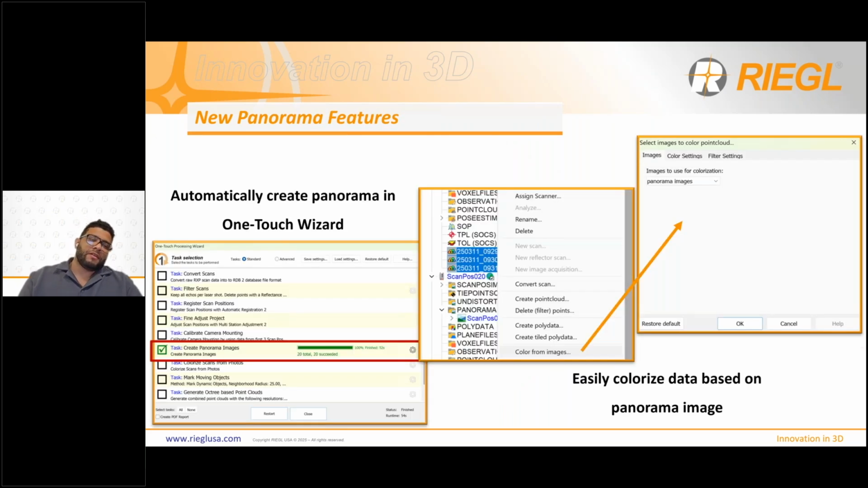Along with those new features, you're also able to now create panoramic images directly in the OneTouch Processing Wizard in RiSCAN Pro. It's all automatic and it's not a manual process. Additionally, once you've created those panorama images, you can colorize your scan positions off the panorama photos instead of just the single images, which was the only option you had before. Now you can use those panos to color the entire scan position as well.